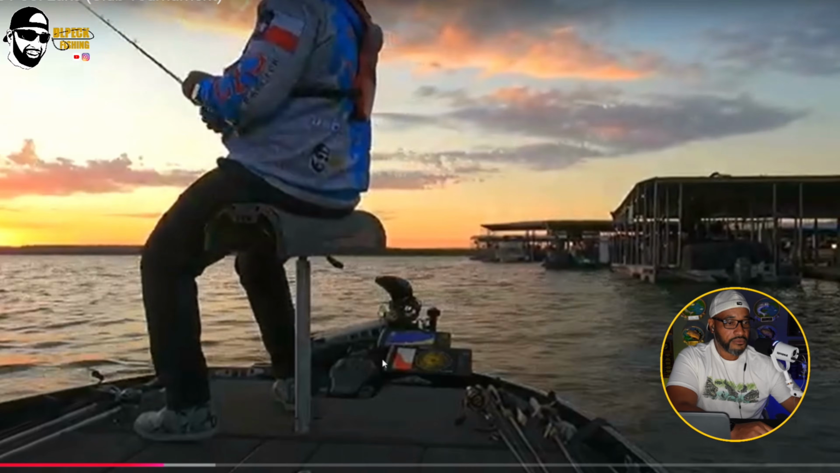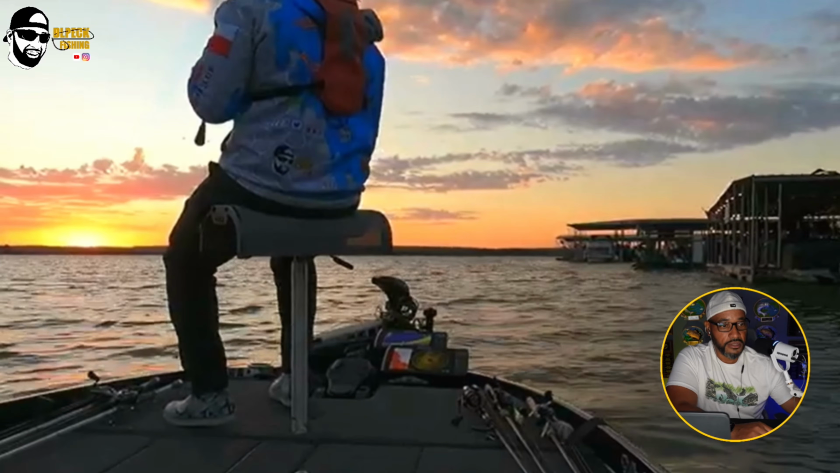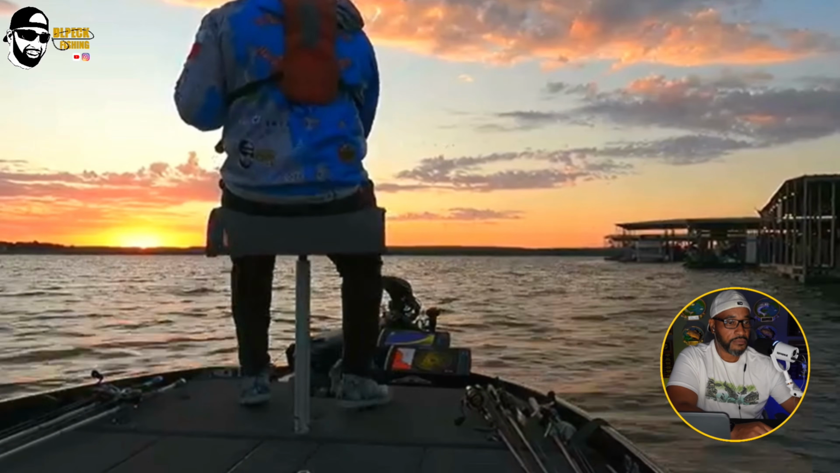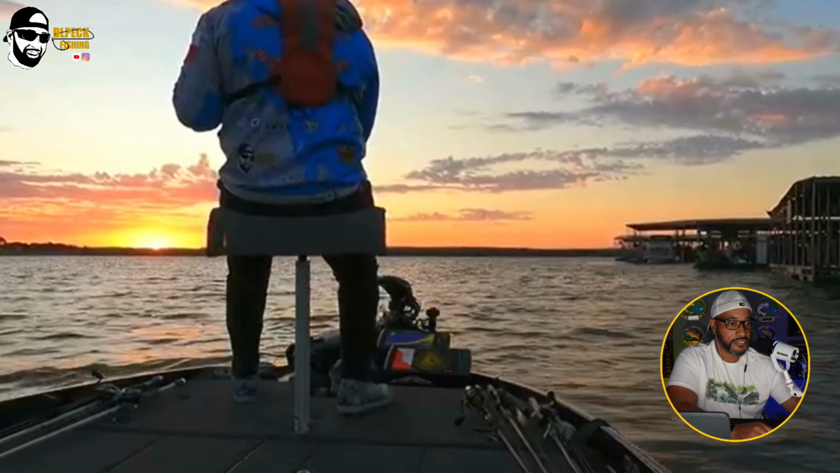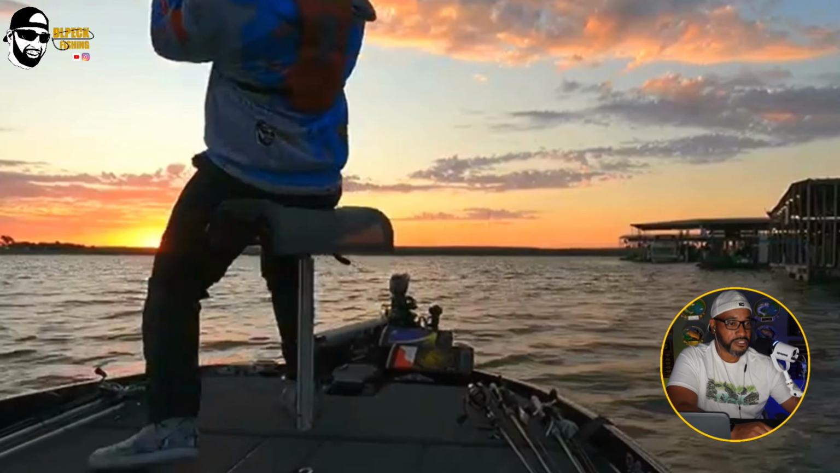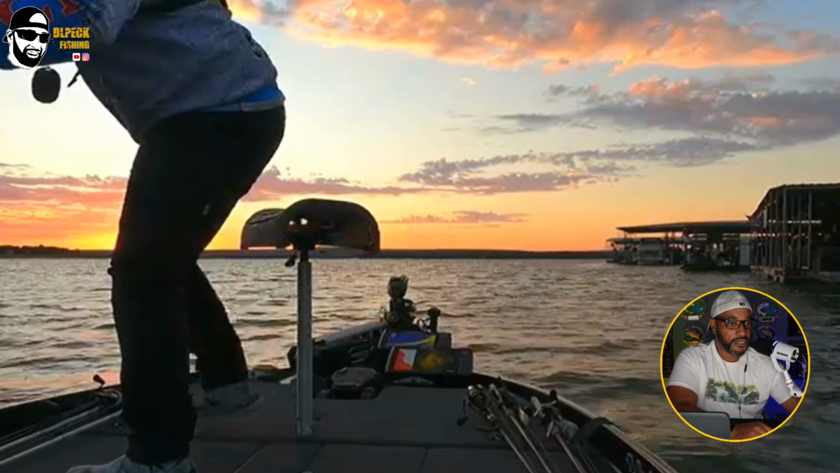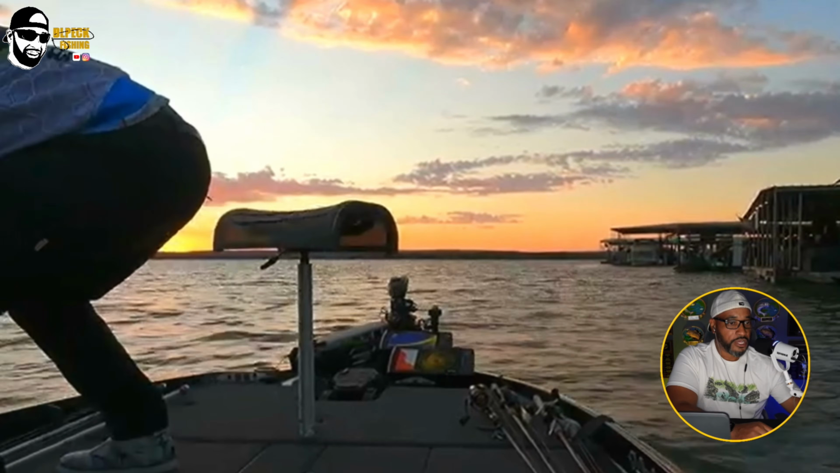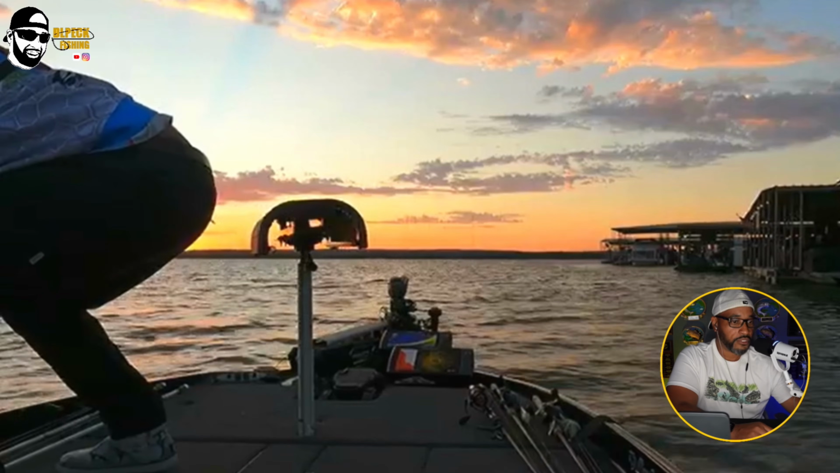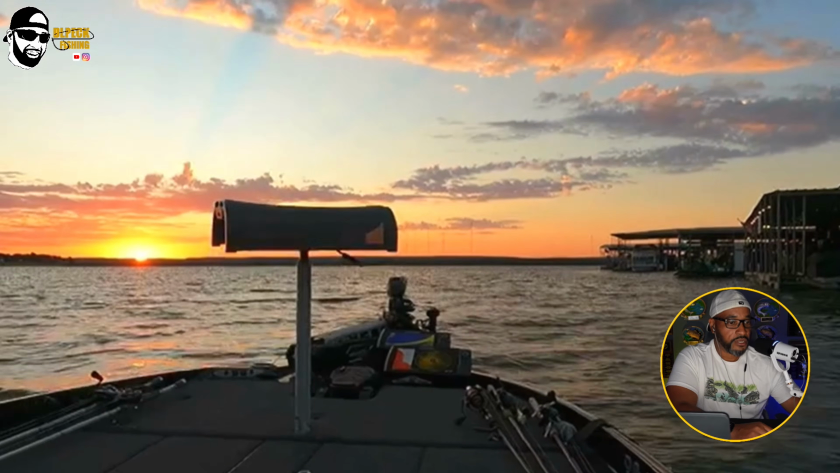In this scene right now, what I'm using is what you call a Carolina rig, and I'm fishing a deep ledge. And so again, look at that sun. It's just the way it's coming out right there, and watching that is awesome. But yeah, here goes this fish caught on the Carolina rig, a 1/4 ounce weight, and I'm using a Zoom fluke. I think it's a 4 or 5 inch green pumpkin fluke.